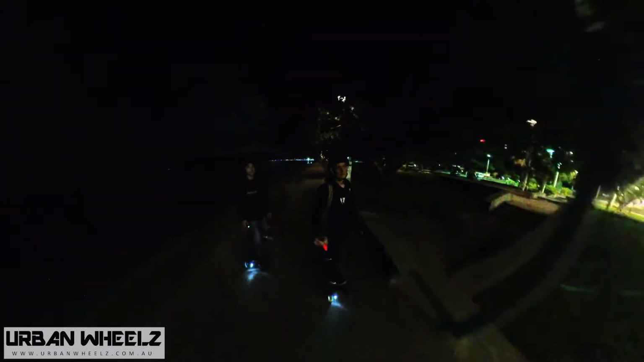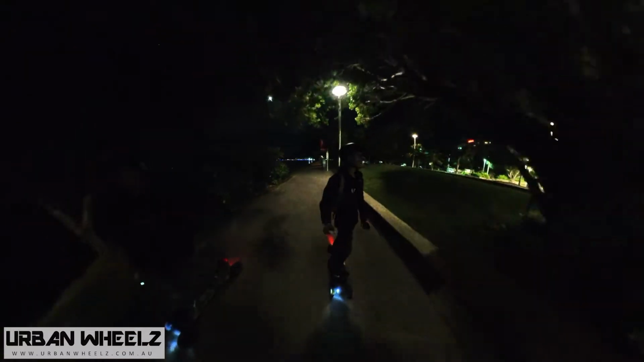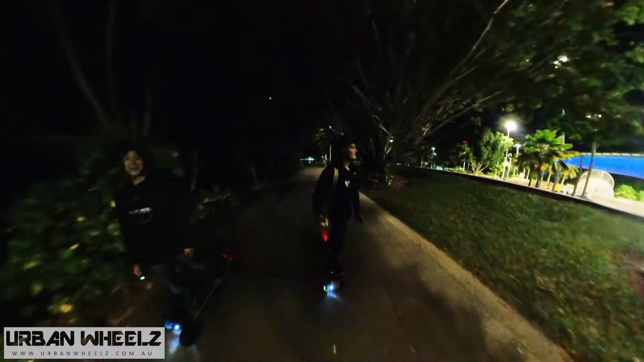Now at the skate park, Cairns Esplanade. Looking like a pretty busy night. Yeah, everyone and their dog is out tonight.